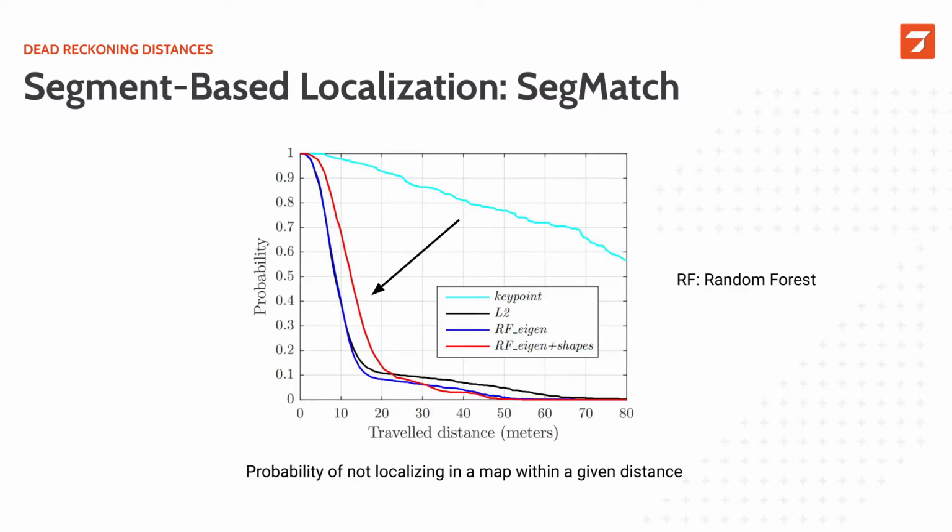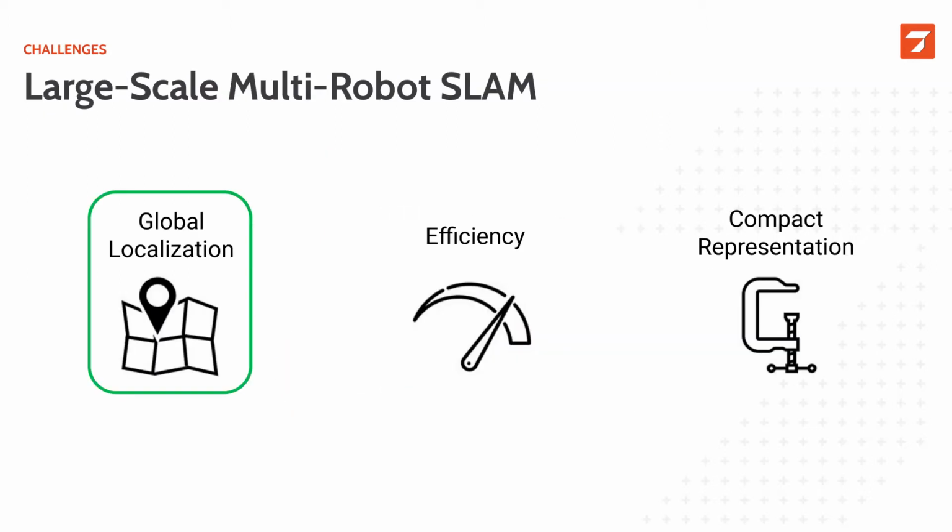We use the same KITTI dataset to do a dead reckoning distance evaluation. Here we see in X the travel distance, and in Y the probability of not being localized in the target map. Here the lower the better. So we see that all the different configurations of the SegMatch approach outperformed our keypoint baseline. With this, we proposed one solution to global localization that could operate at 1 Hz.